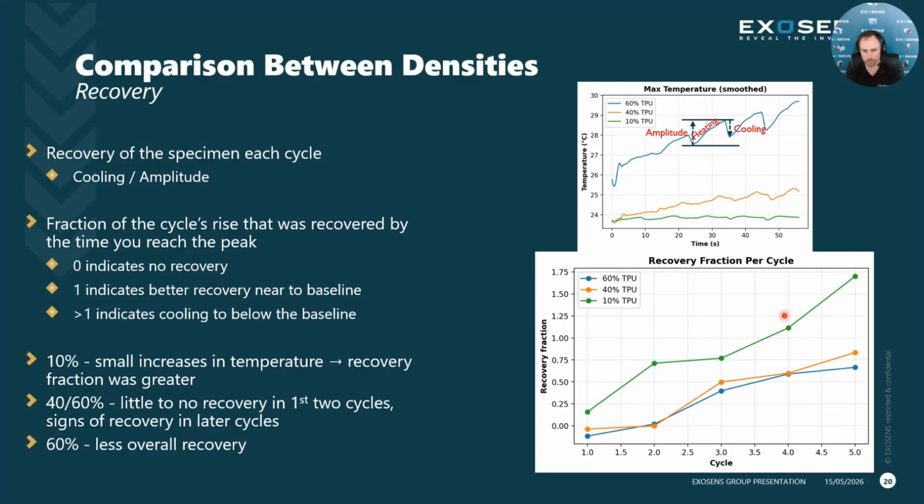For the 40 and the 60% case, we see in these first two cycles there's actually no recovery until we get beyond cycle 2, then we start to see some recovery later on in those cycles. Overall, the 60% density specimen had less overall recovery.